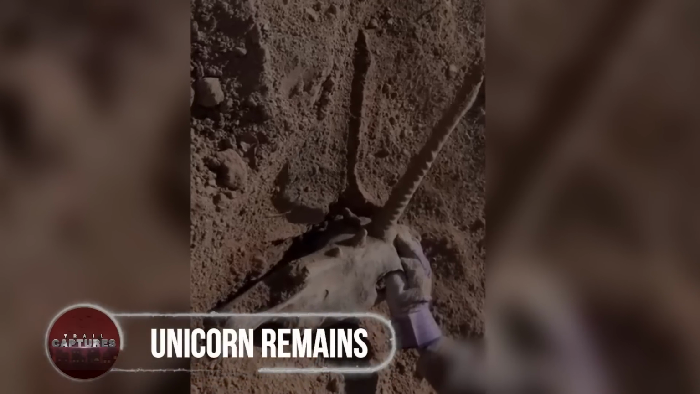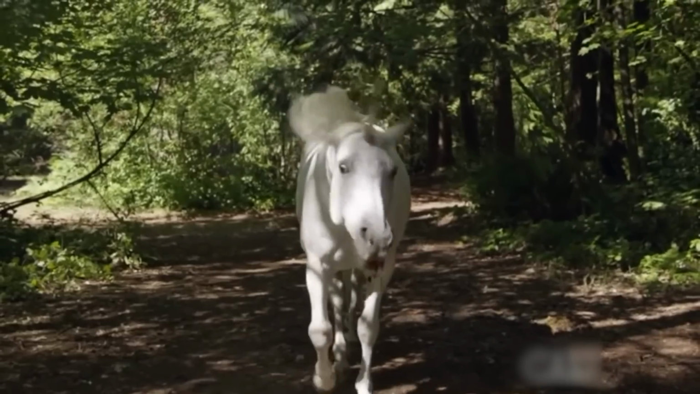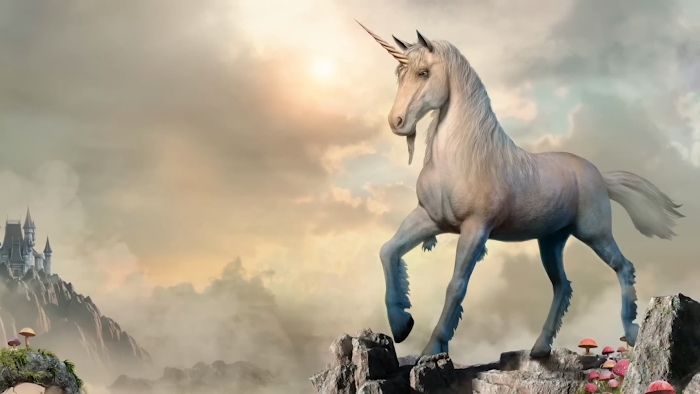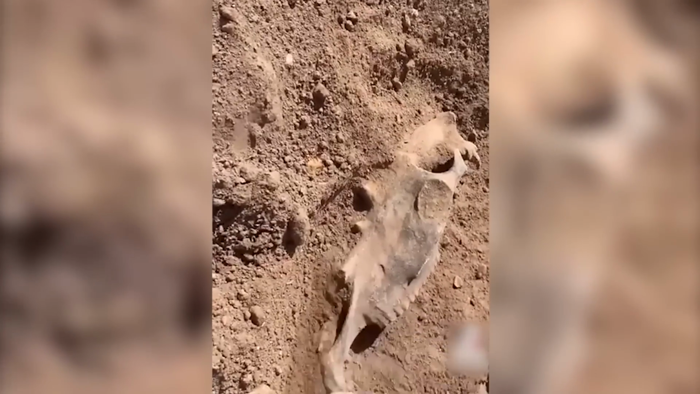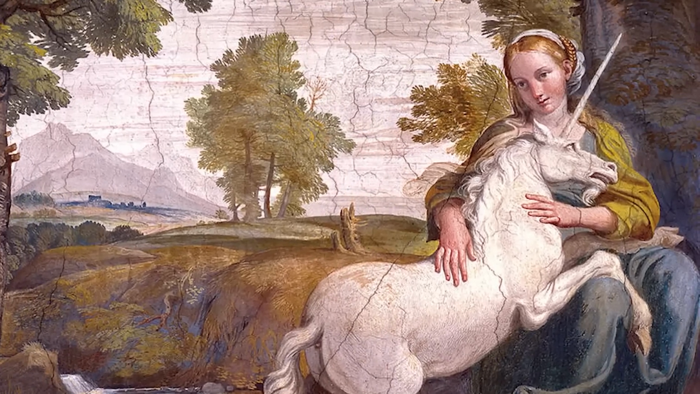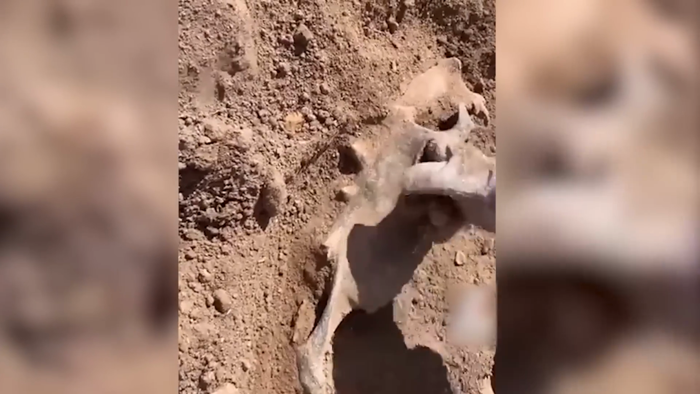Unicorn remains. While many of us believe that unicorns belong to the fictional world and don't belong to our world, a man's camera caught the unexpected, a unicorn skull half buried in the sand. And when it was brought to the researchers, they revealed something that might disappoint you, as these ancient unicorns are nothing like we expected them to be, and are more recent than the humans had assumed.